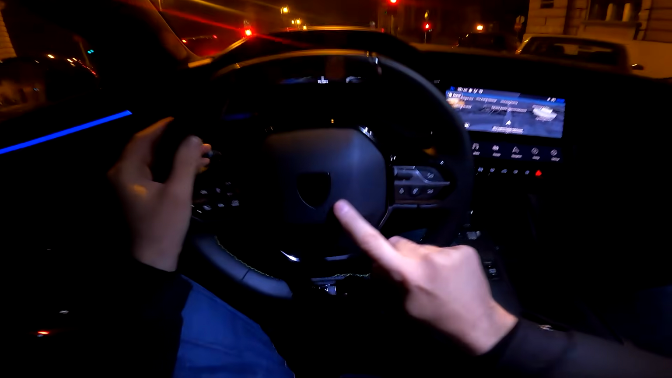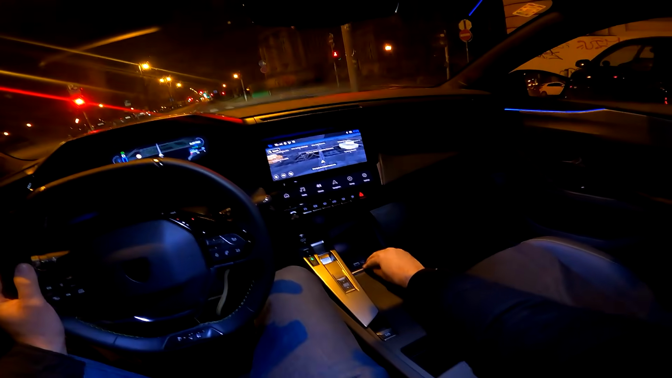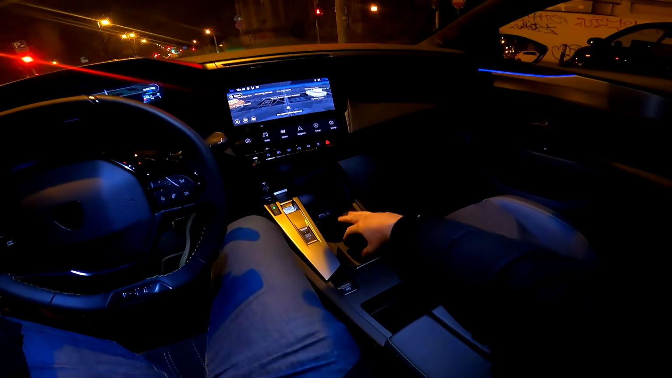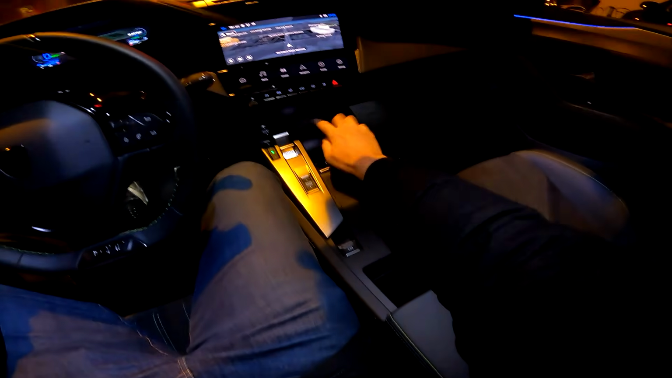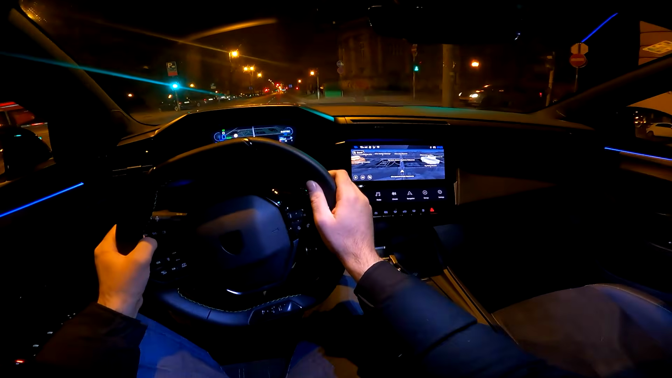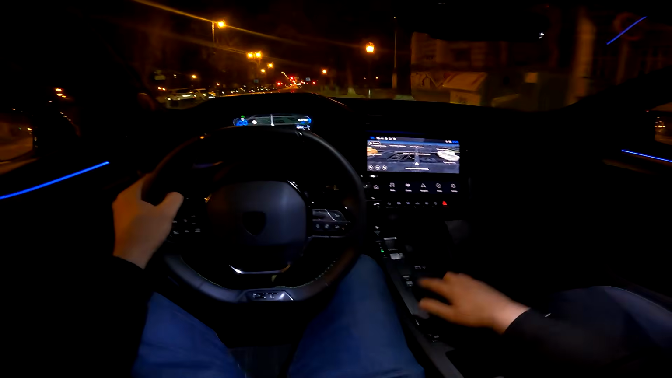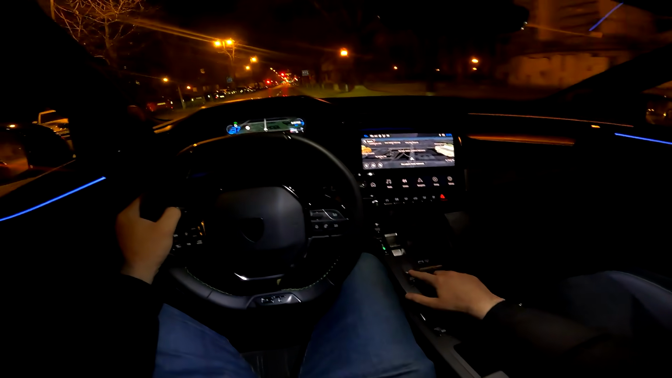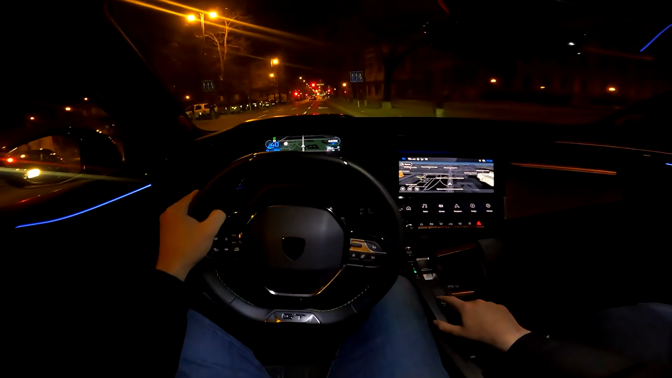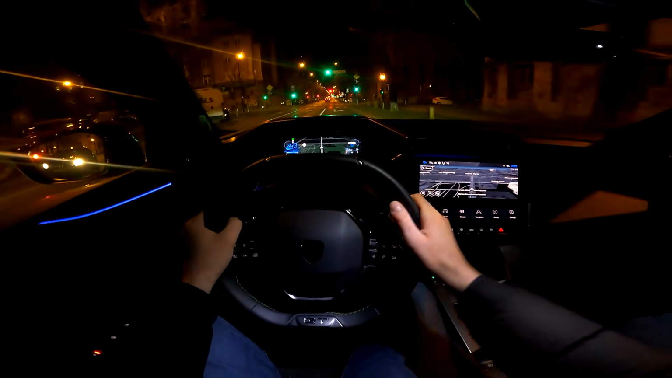And we have the lovely new logo here, and the layout here. You have the cup holders that are adjustable. We have the wireless charger here for the phone, USB port, and yeah, lovely minimalistic gear selector as well. You also notice this button here, which is the button for the driving modes. We are currently driving in hybrid mode.